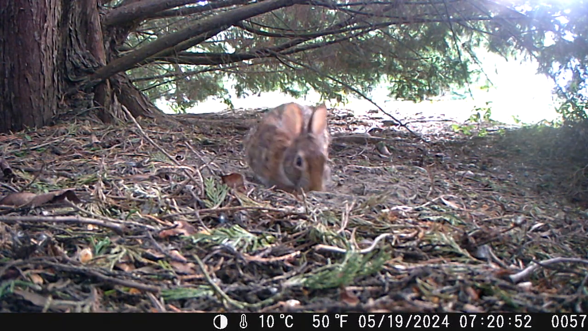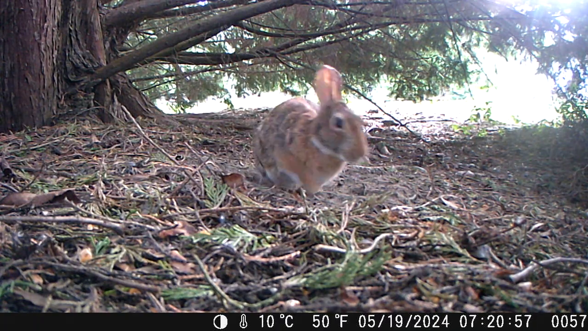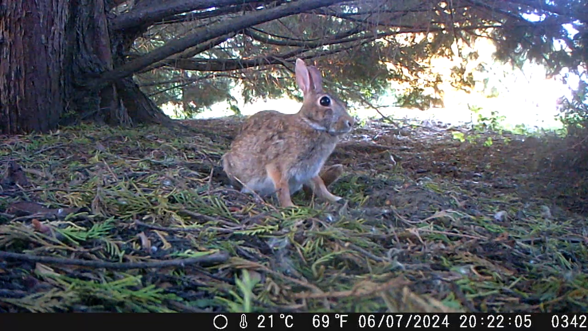After a good rest and a few jump scares, the rabbit would disappear for the day until the next morning, presumably to forage in nearby areas. While the rabbit was gone, all sorts of other critters wandered through.